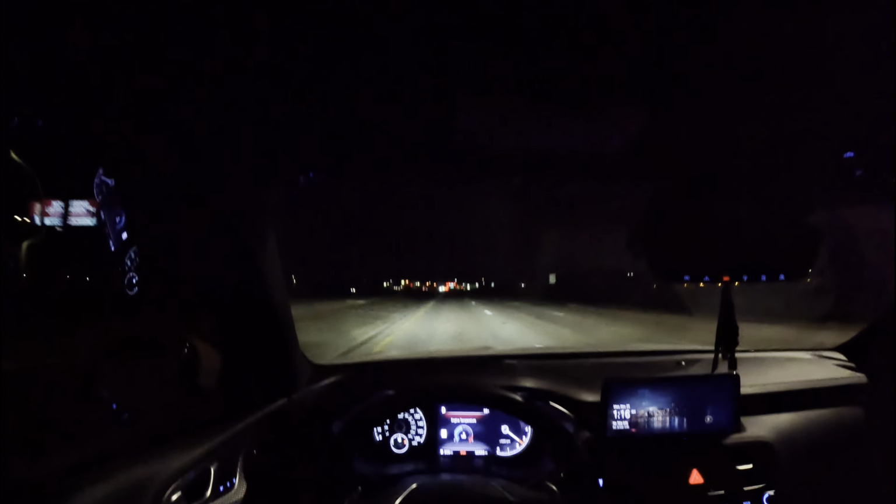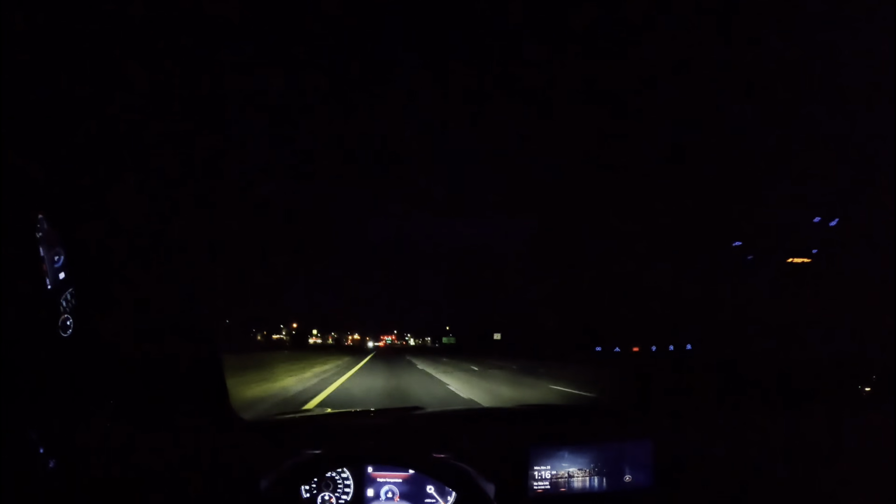I love rear-wheel drive vehicles. I love to hear that squirrel when we're just taking off. Man, that ain't just sound like it's roaring.